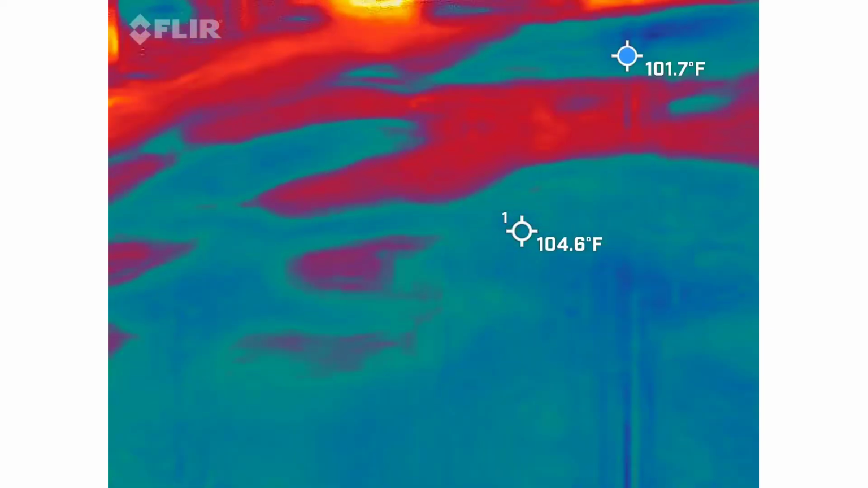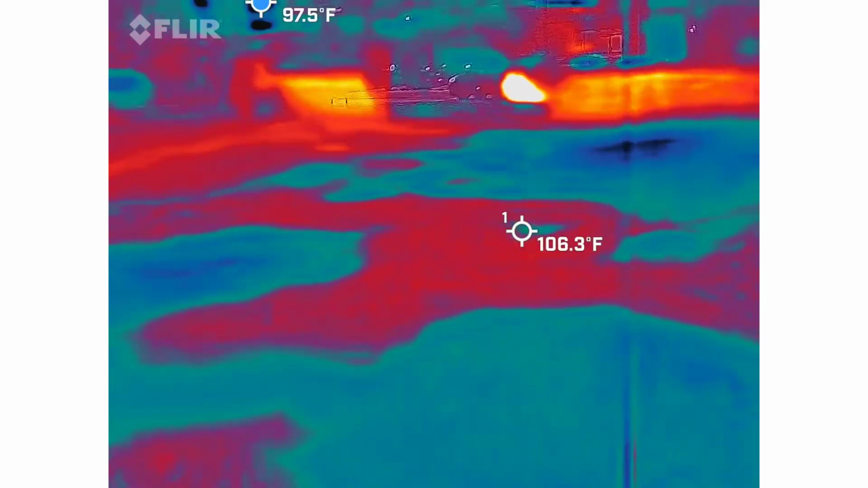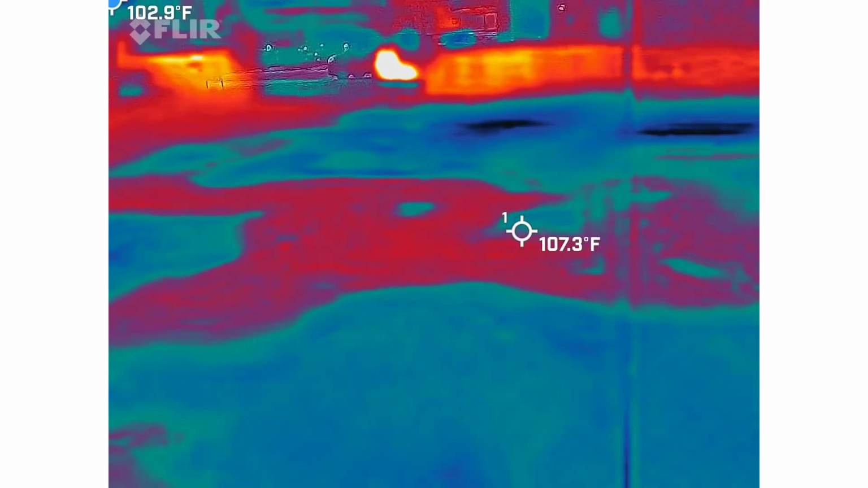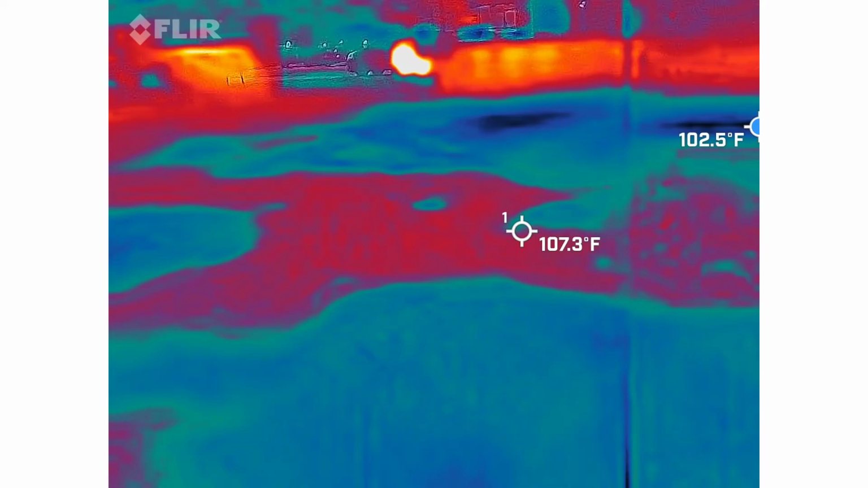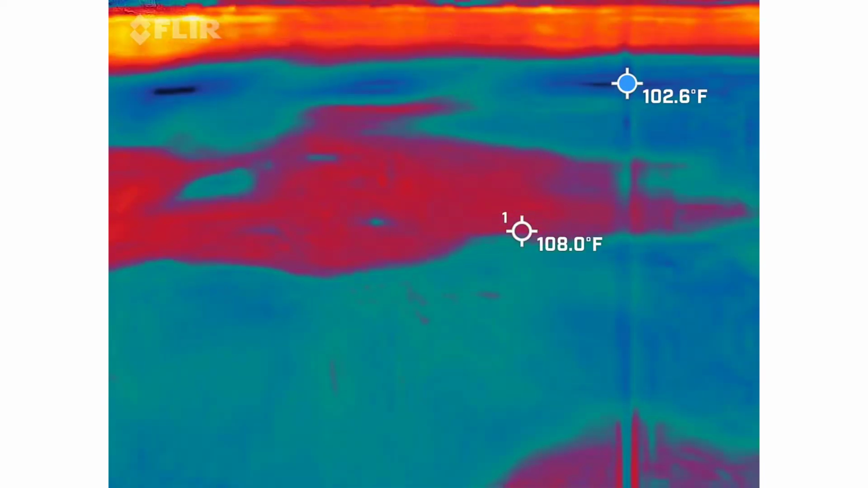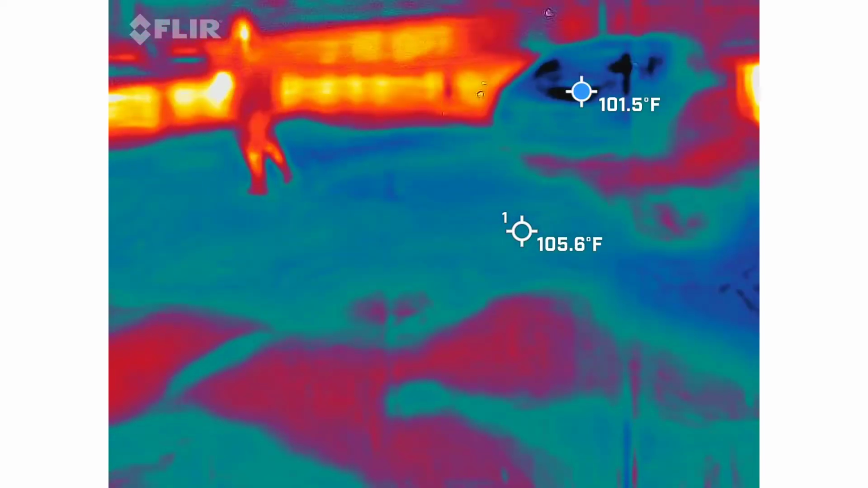Got a lot of sweat running down my back. I ain't got anything. You got anything? No. Said bad allergies. Oh, I don't see anything cold. I don't think so.